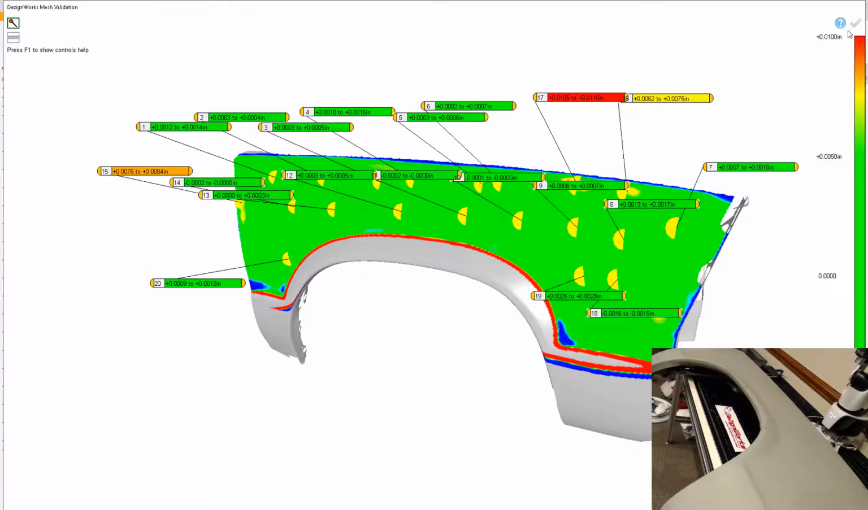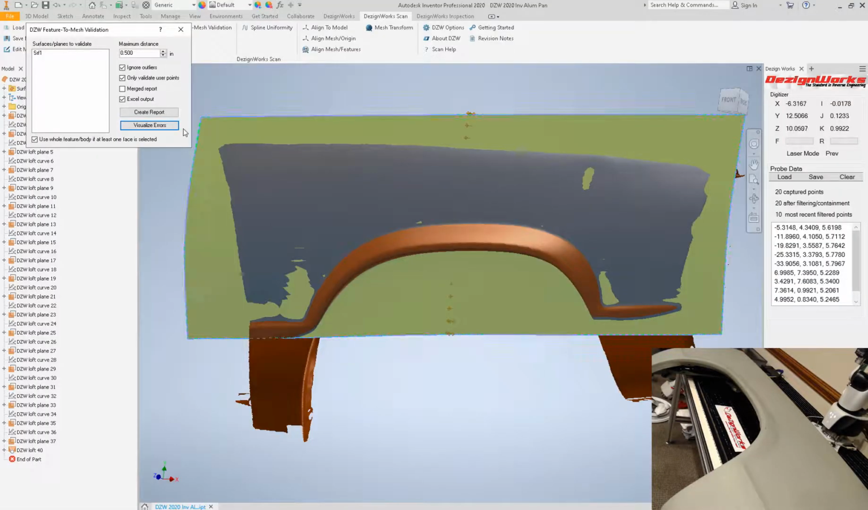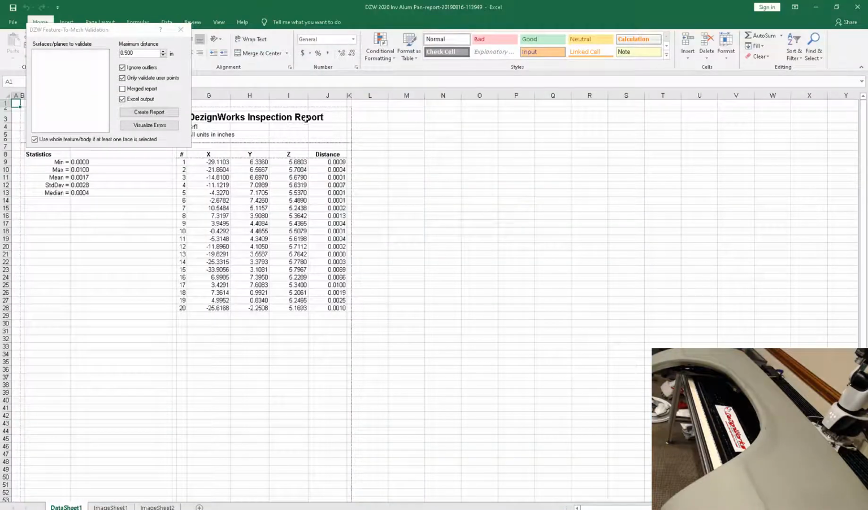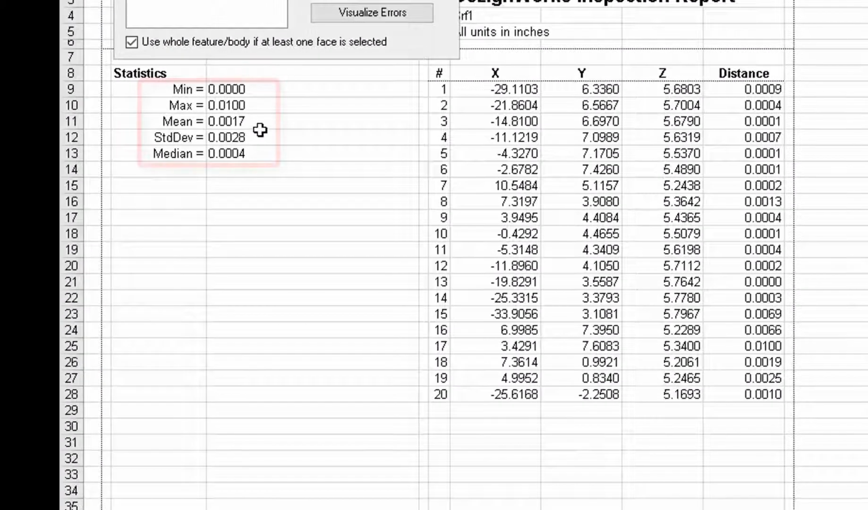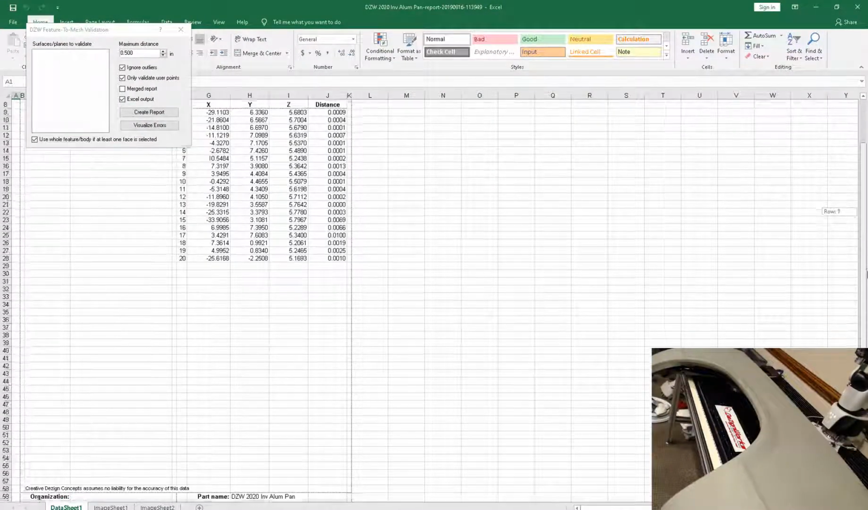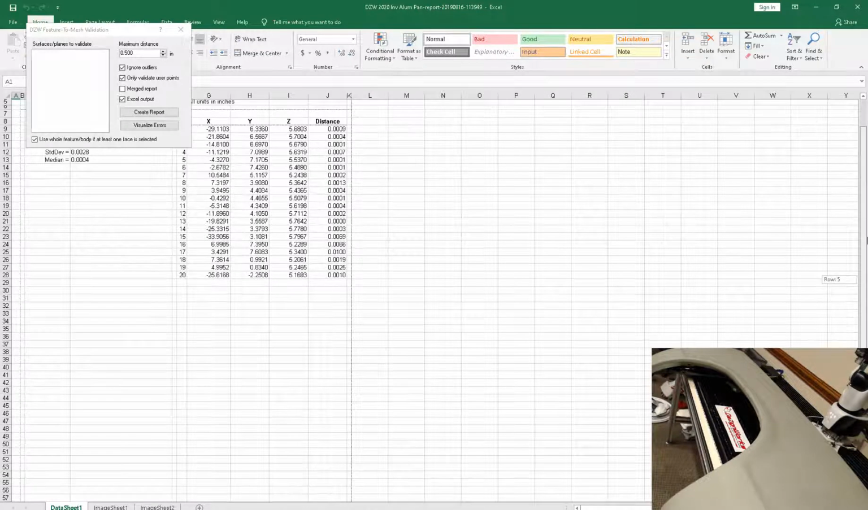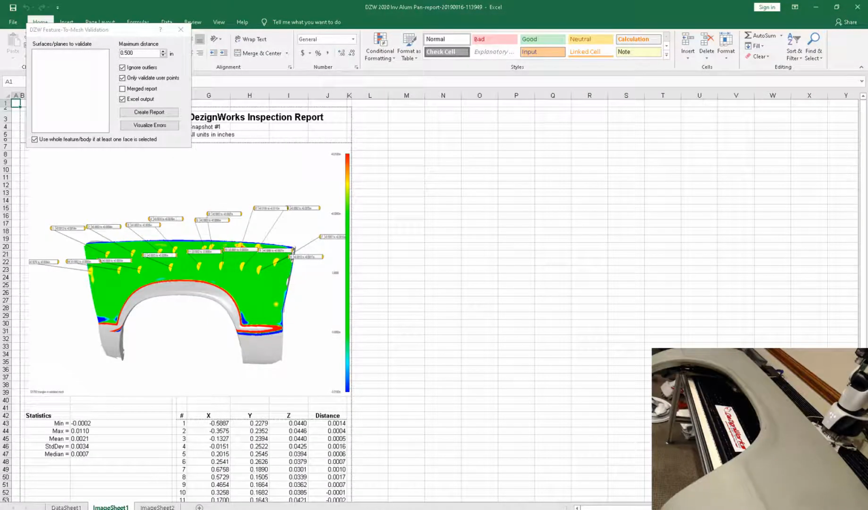So we'll go ahead and do a report. This writes out to Excel. You can customize it, do whatever you want to do. So there it tells you your standard deviation, your mean, your median. You can come over here. You can see this is the Excel. You can customize it, put your name and stuff on it. You also have image sheets.